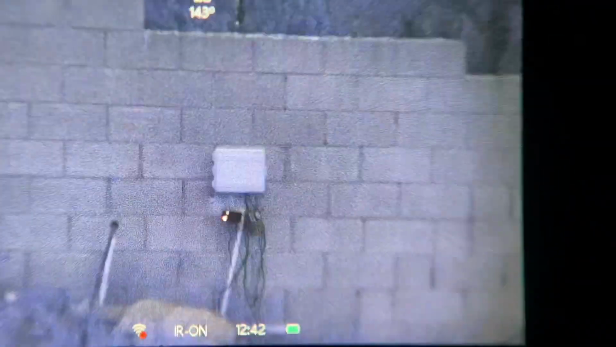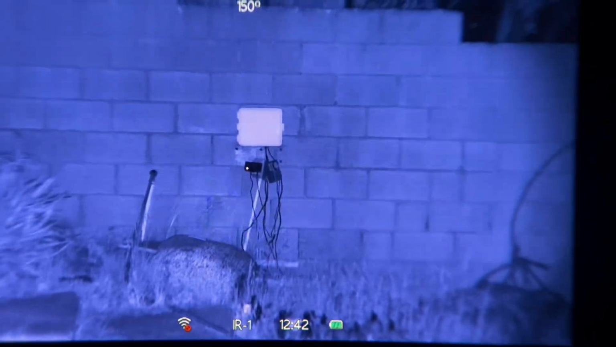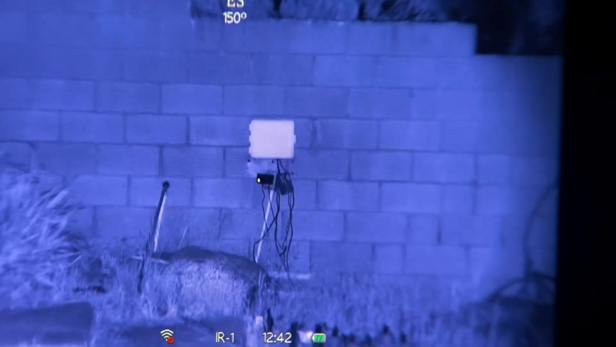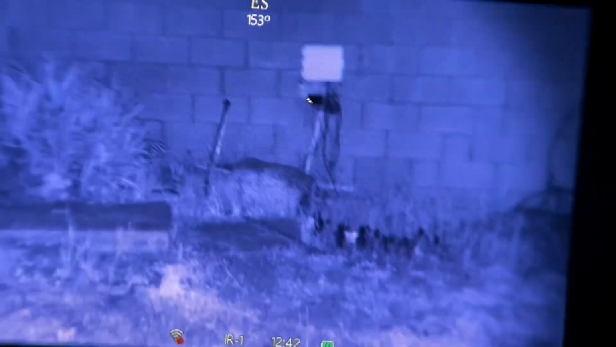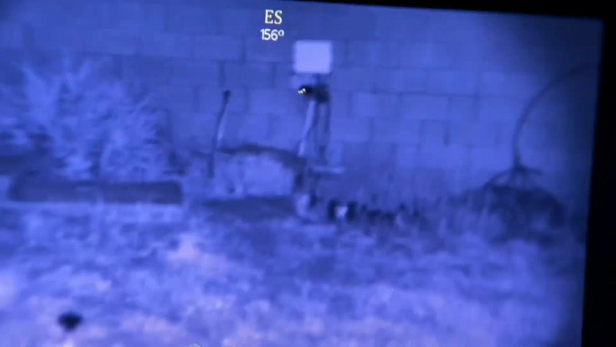But here we go again. You can see how dark it is. There's the red light from the sprinkler system. I'm going to bring this back up again, and there it is again in the NVG 30's view through the iPhone 11 Pro. And here we go. IR is on. Now we jump to IR 1. And you can see even at about 10 yards or so, IR1 really glows. It gave it a big glow up with the IR1 on.